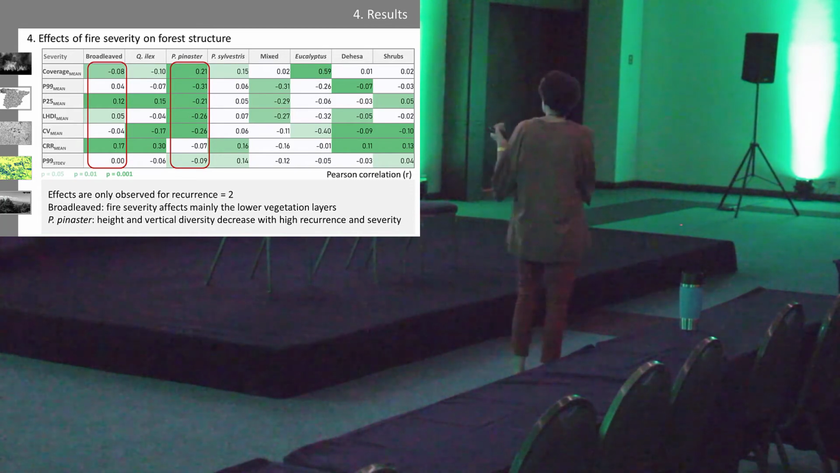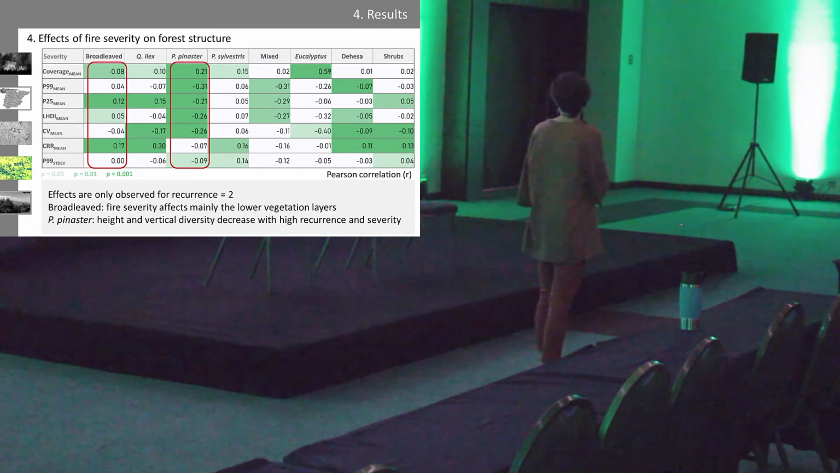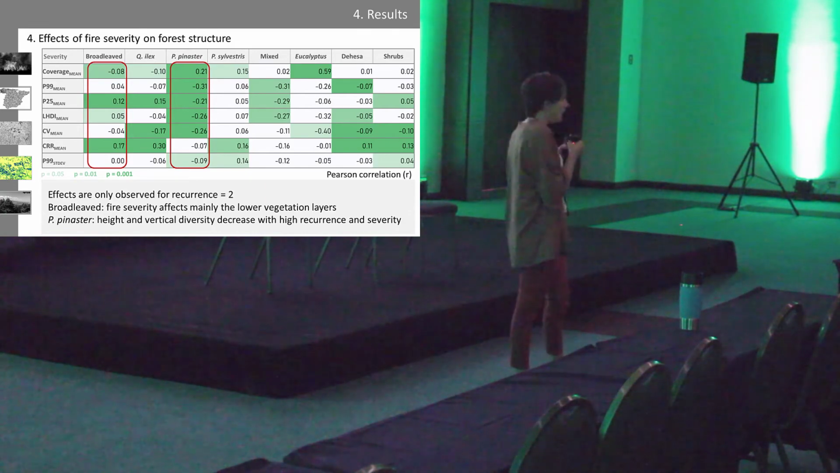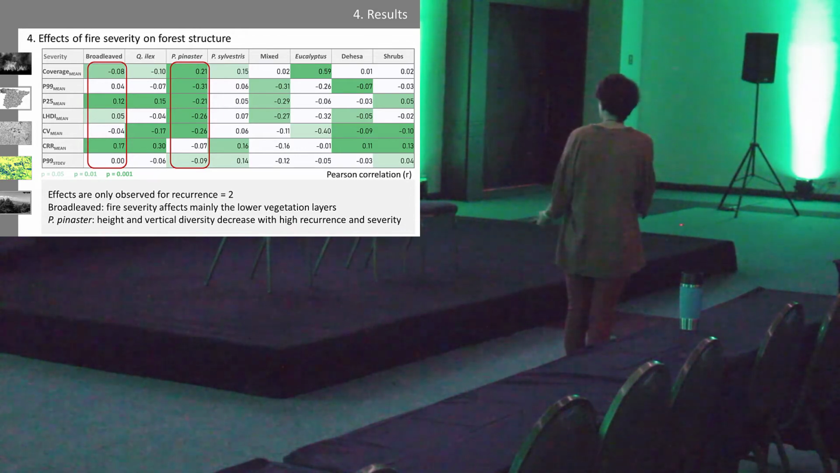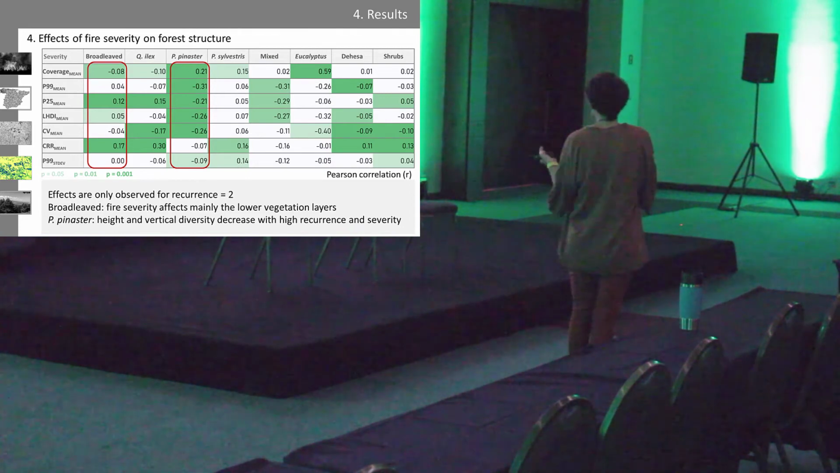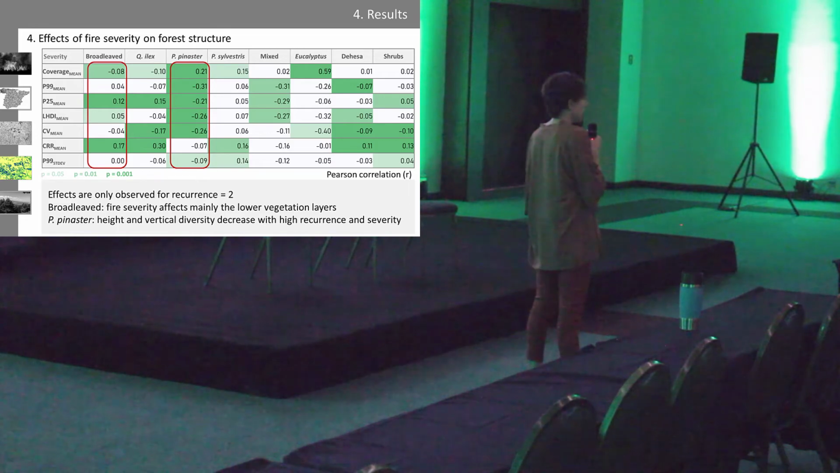So as you can see, in the broadleaf species, the fire severity affects mainly the lower vegetation layers. And in the Pinus pinaster forest, the height and the vertical diversity decrease with high recurrence and severity.